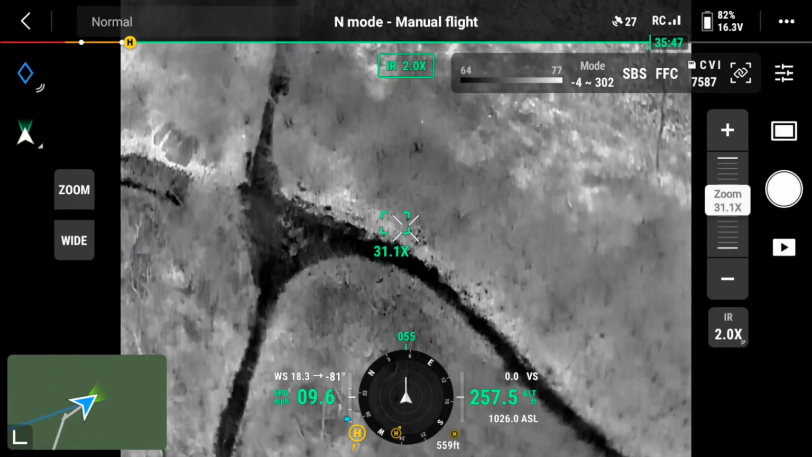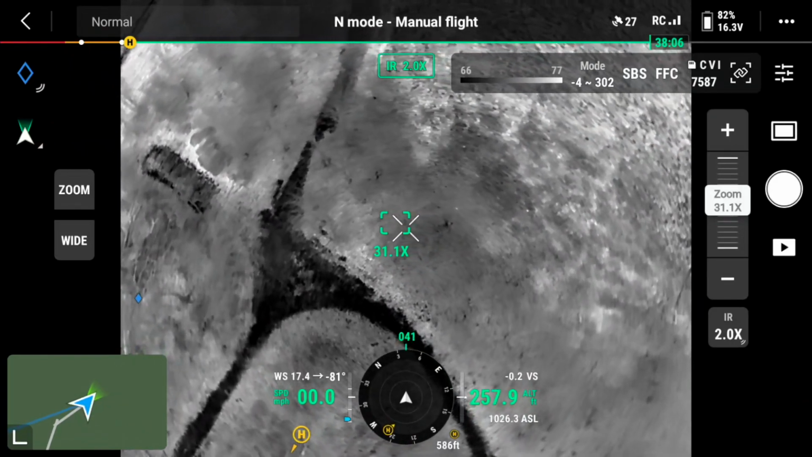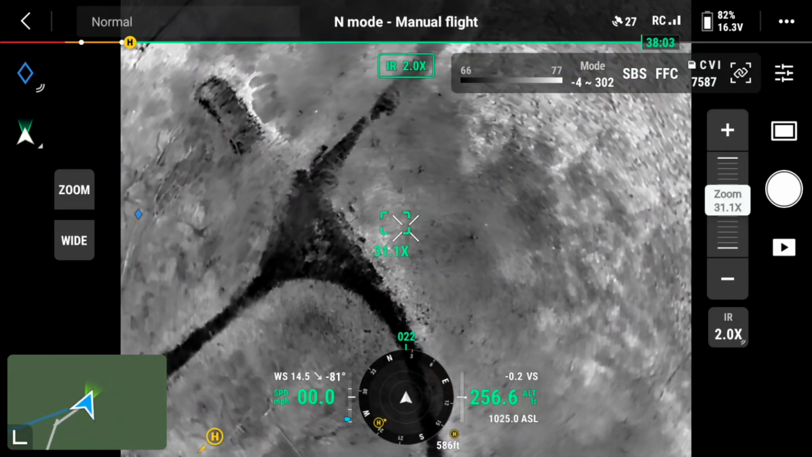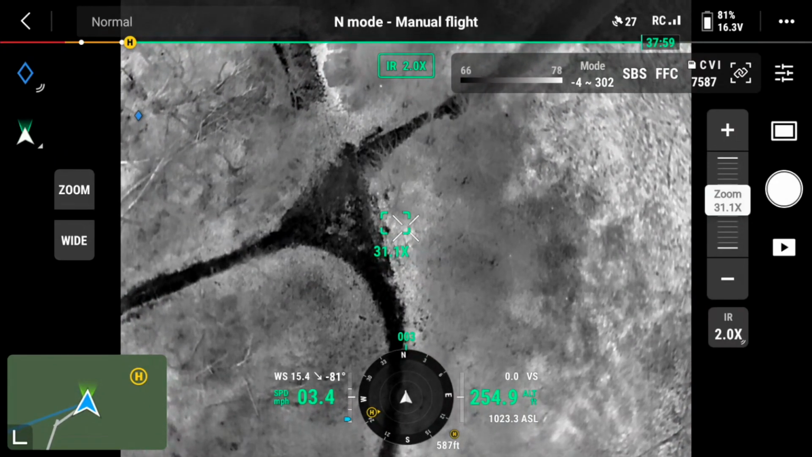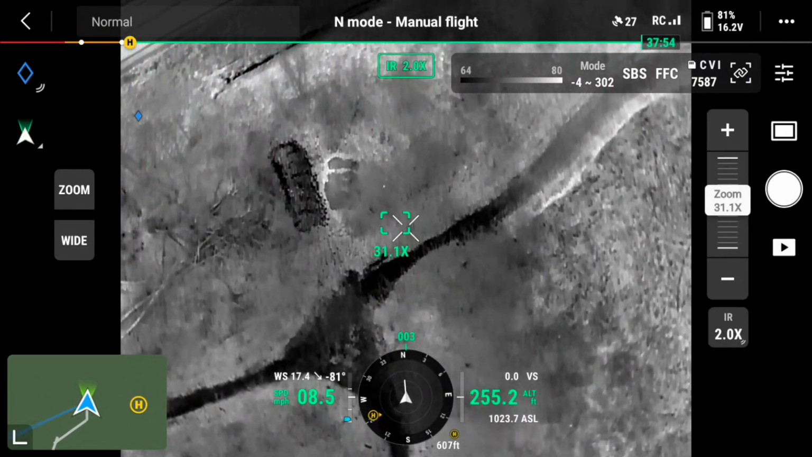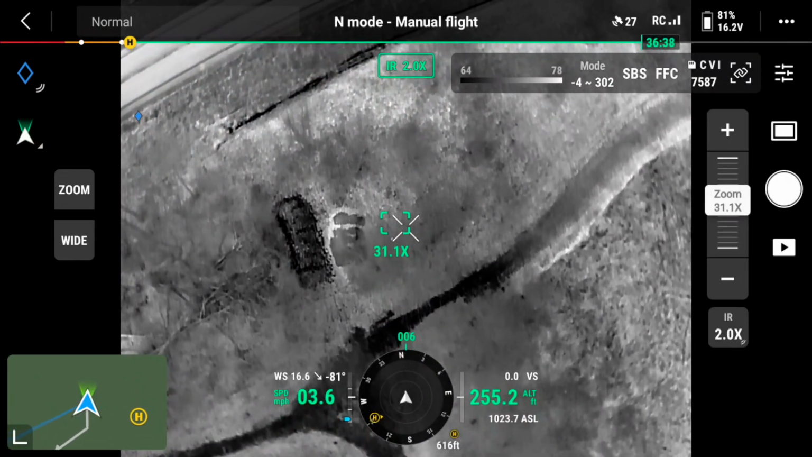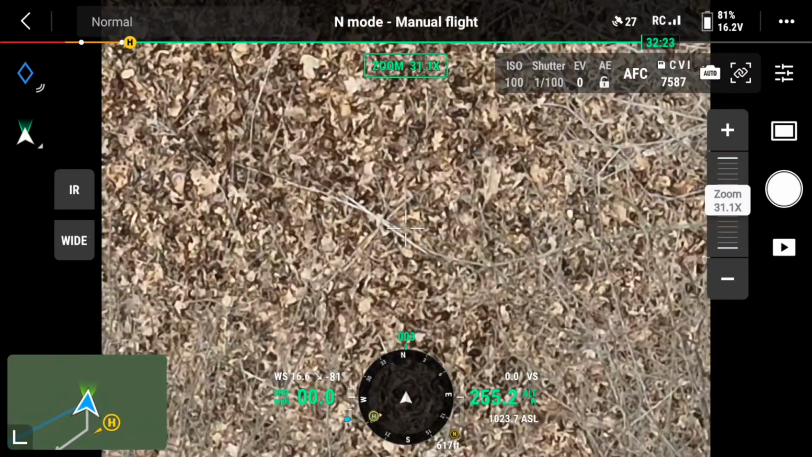Kind of found out strange things with squirrels, and that's probably a squirrel right down there, that white item. Squirrels, because they're generally up in the trees, they kind of give you an indication that they're moving. They're swaying on the branch, basically, and they kind of give you a false impression what they are.